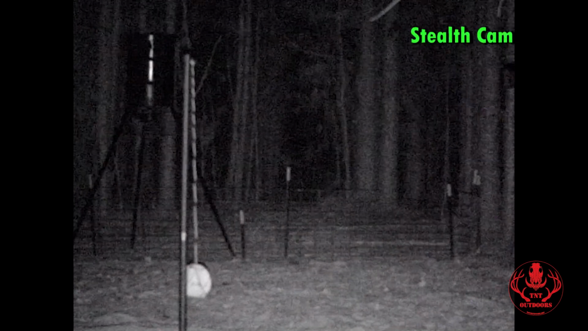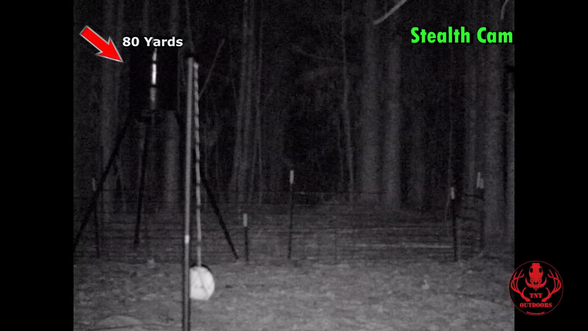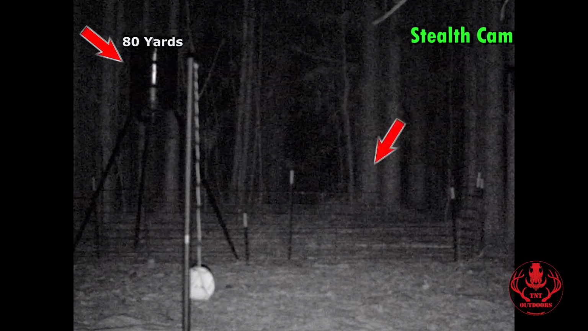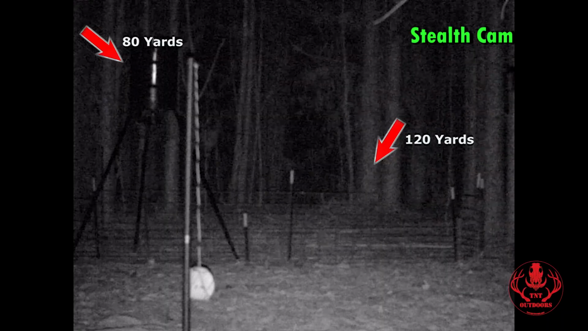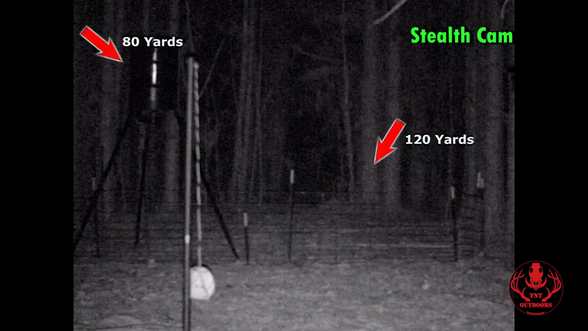And you can see in this image with the Stealth Cam, this feeder is actually about 80 yards. And the tree that is more in the center of the screen behind the feeder is actually 120 yards. And in this situation, you can see that at that 120 yards, you would be able to tell if there was an animal and differentiate between which kind of animal it was at that distance.